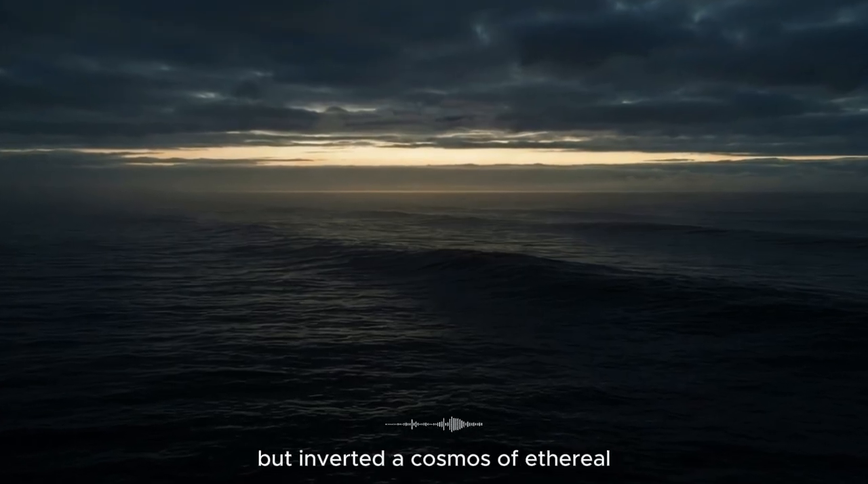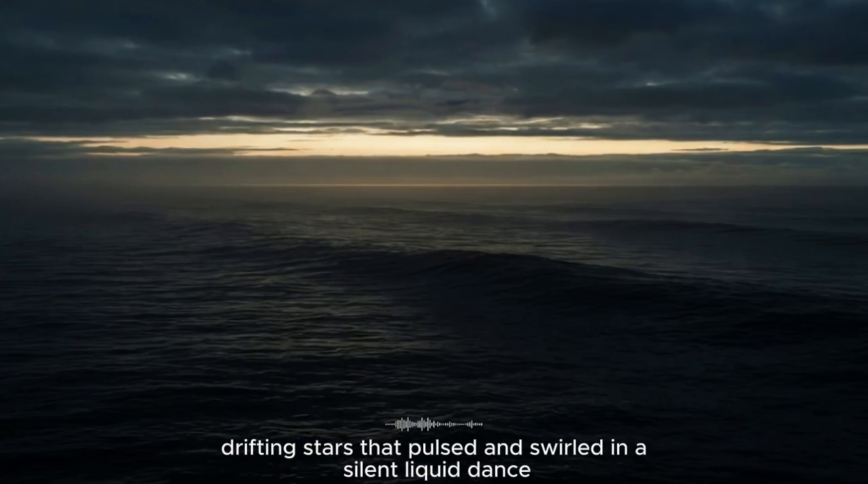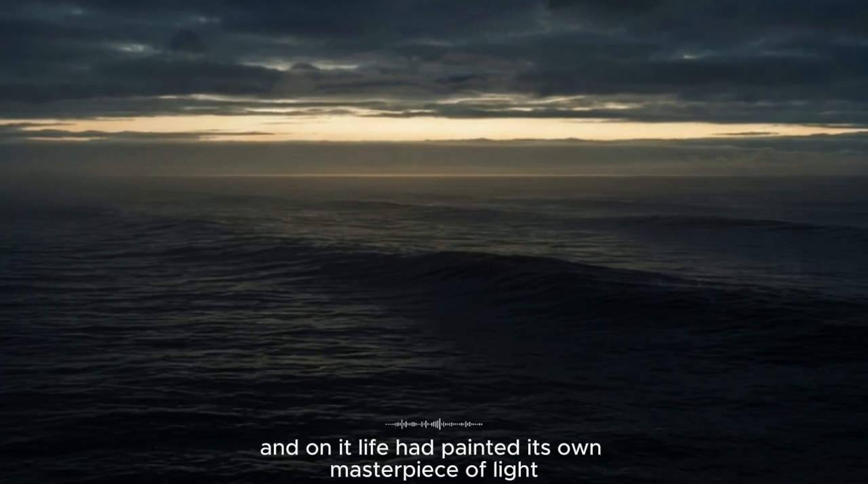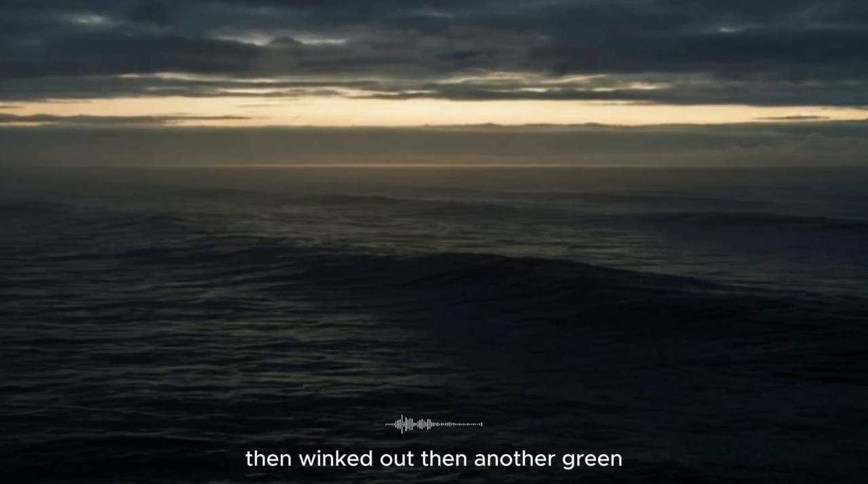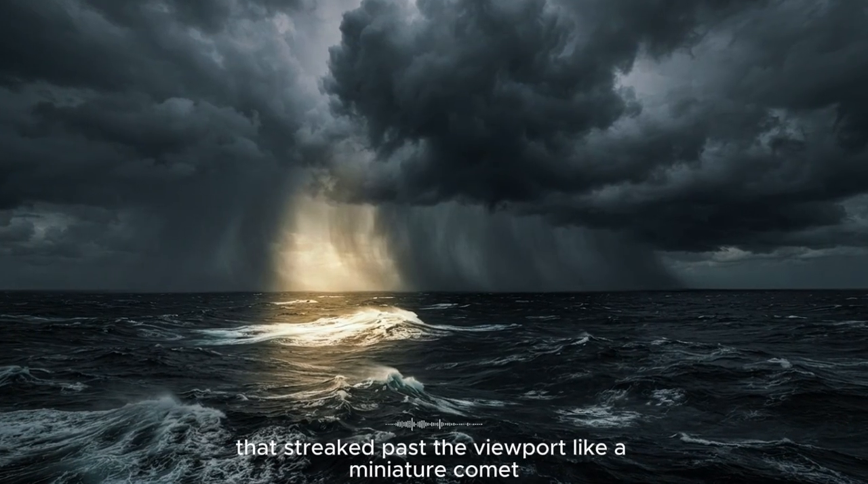It was the night sky, but inverted, a cosmos of ethereal, drifting stars that pulsed and swirled in a silent, liquid dance. The darkness I had feared was merely a canvas, and on it, life had painted its own masterpiece of light. The first thing I saw was a single tiny point of blue, a cold, steady spark that hovered for a moment, then winked out. Then another, green, this time closer, that streaked past the viewport like a miniature comet.